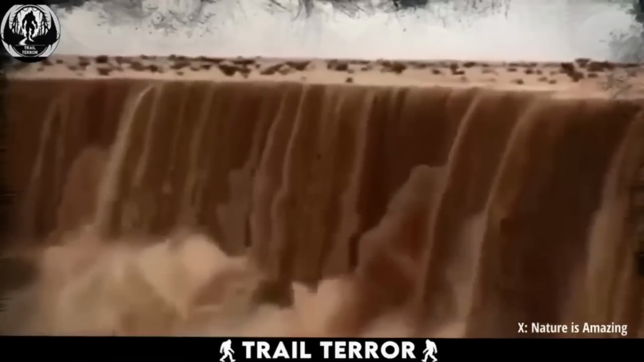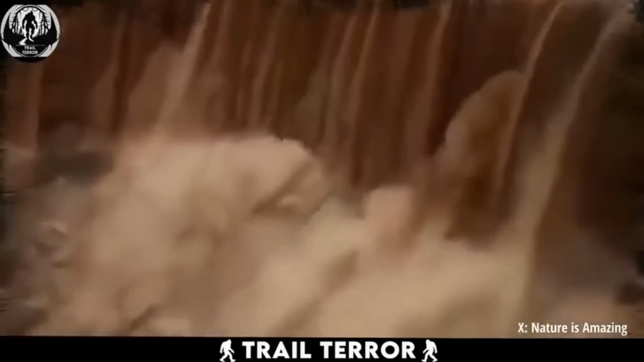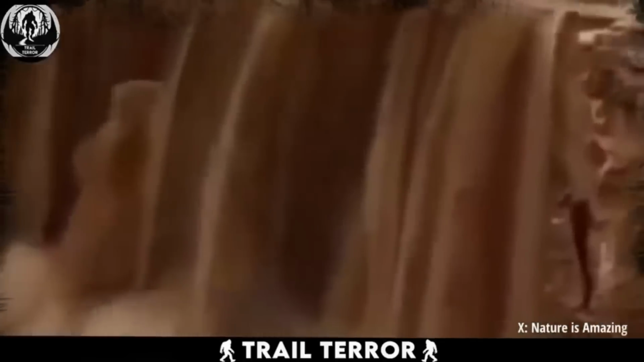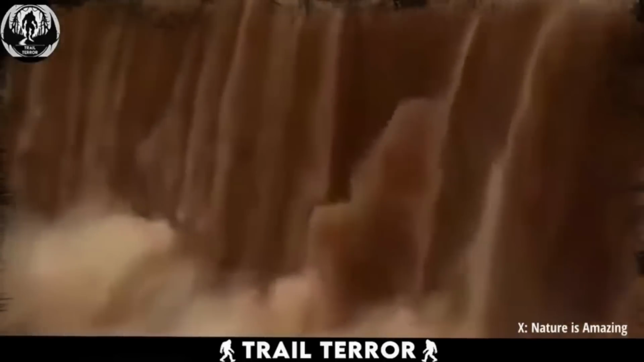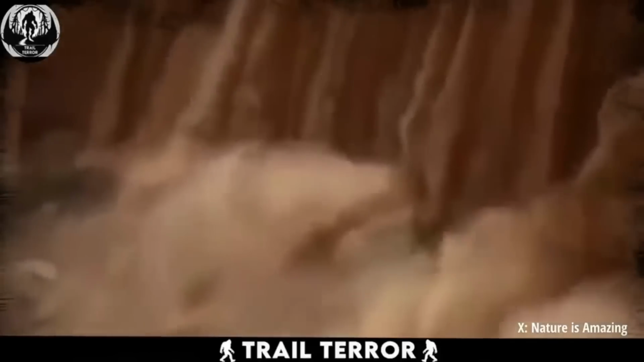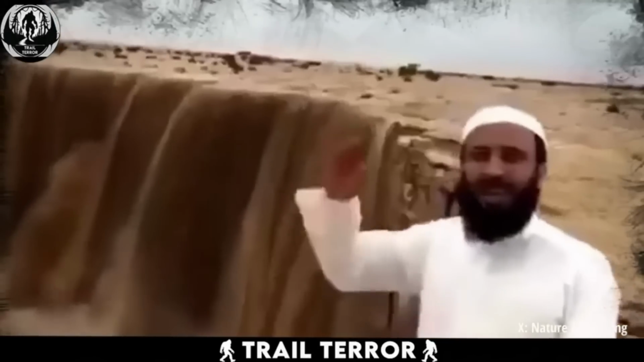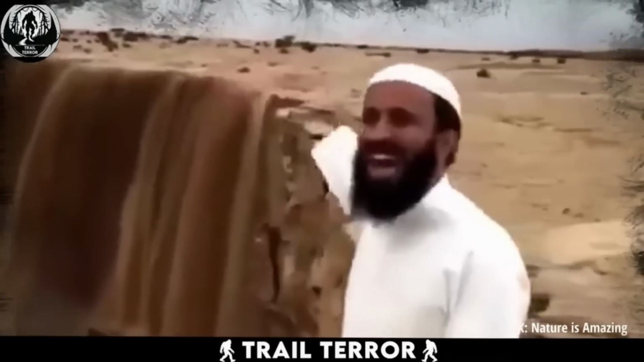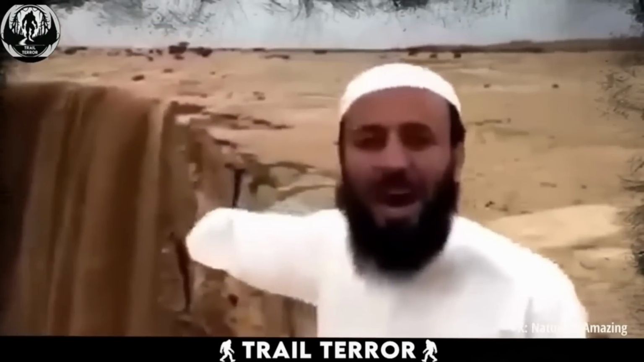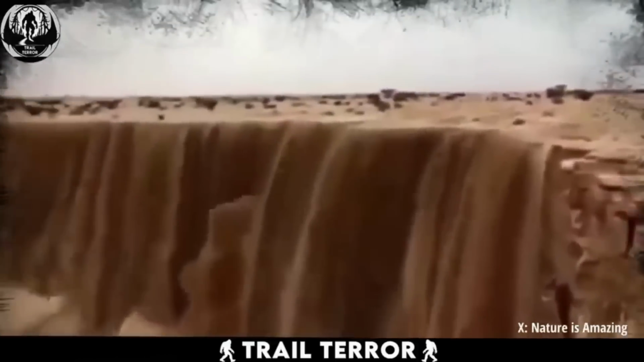A waterfall made entirely of sand, cascading sand pouring down a cliff face, resembling a waterfall made of water. It's downright mesmerizing. Naturally, after this video surfaced, netizens were left scratching their heads. Some cried fake, while others speculated about apocalyptic prophecies. However, the truth behind this phenomenon is actually quite simple.